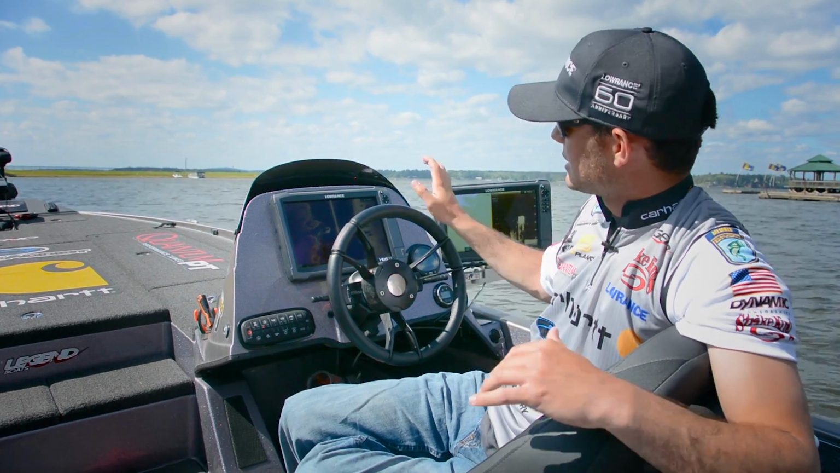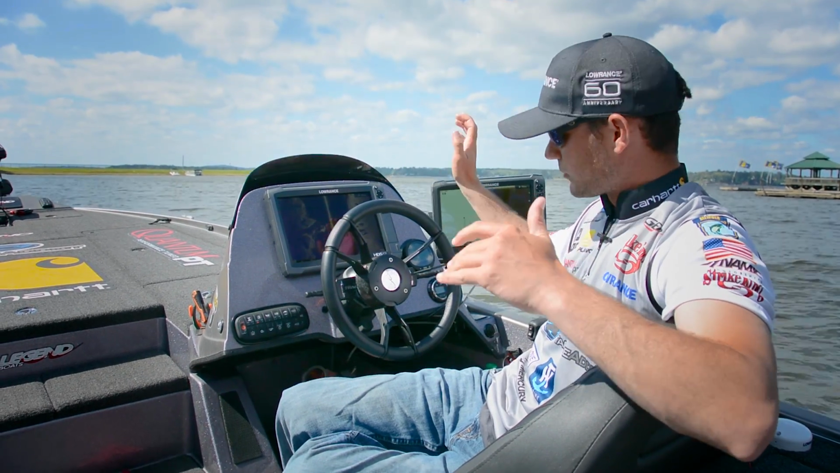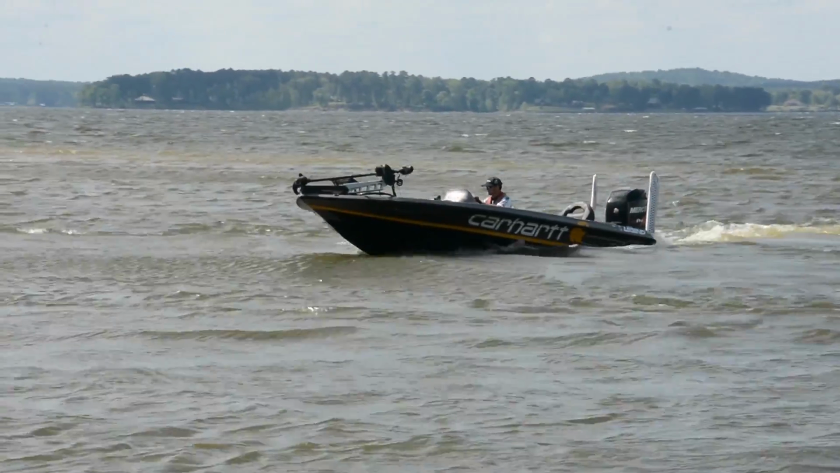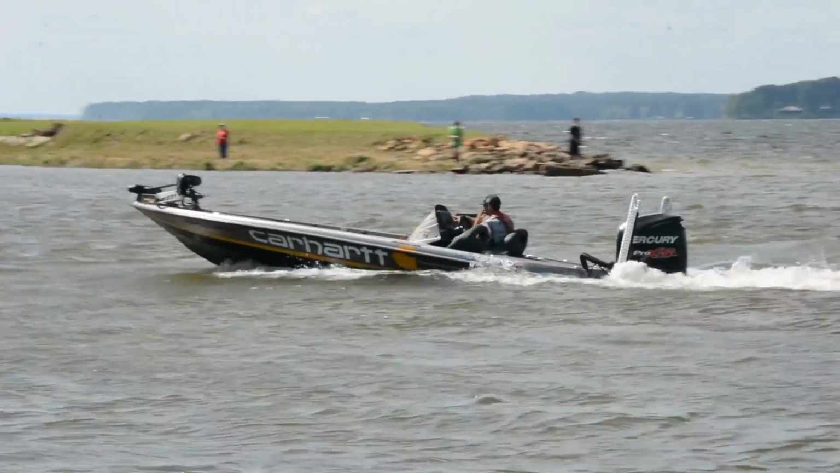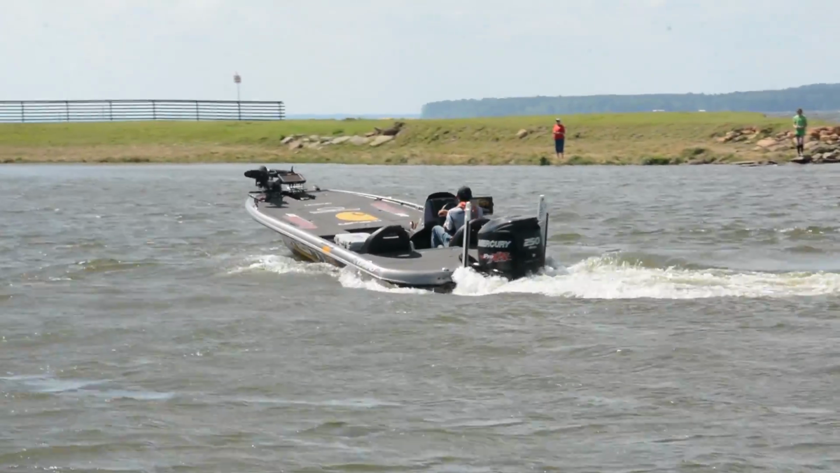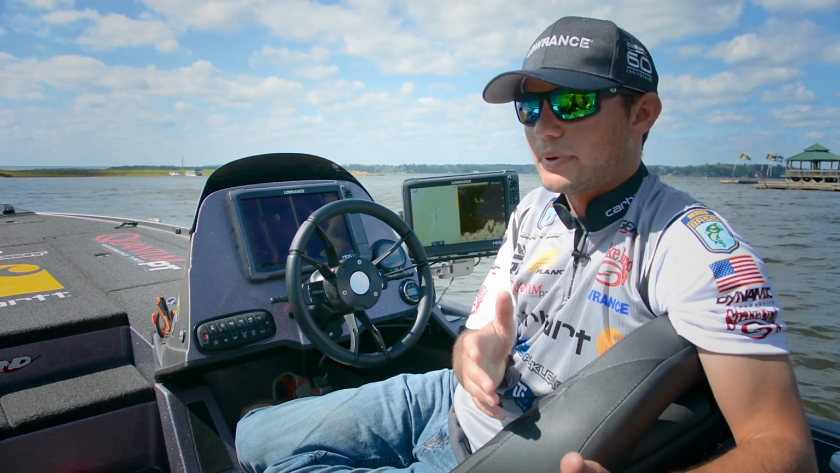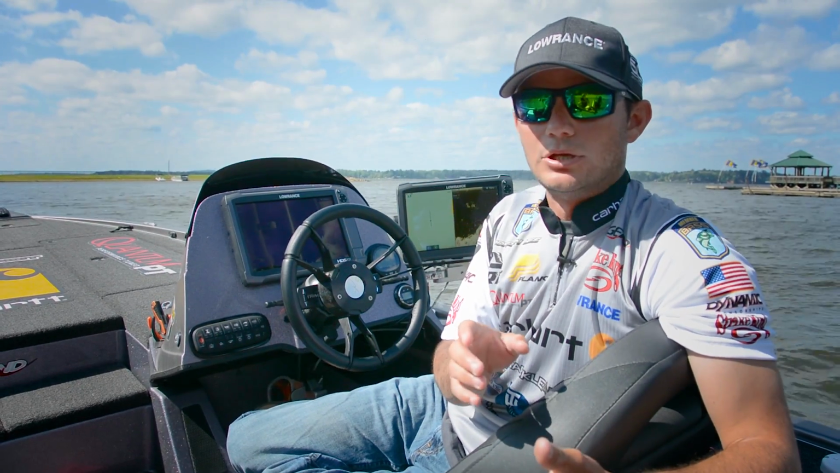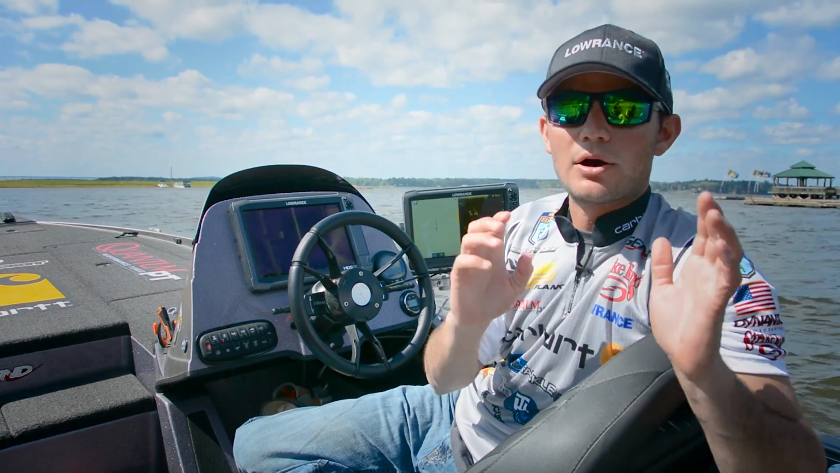So pay attention to your structure scan, your down scan, and you can always tell where the hard bottom is on a spot, and that's where you're going to find the big fish. So when I was fishing that point at Lake Conroe, I happened to figure out the cast. And anytime you're fishing a point or a spot, there's always going to be a single cast that's going to be better than just making a cast here, a cast there. But it takes a while to find that cast.